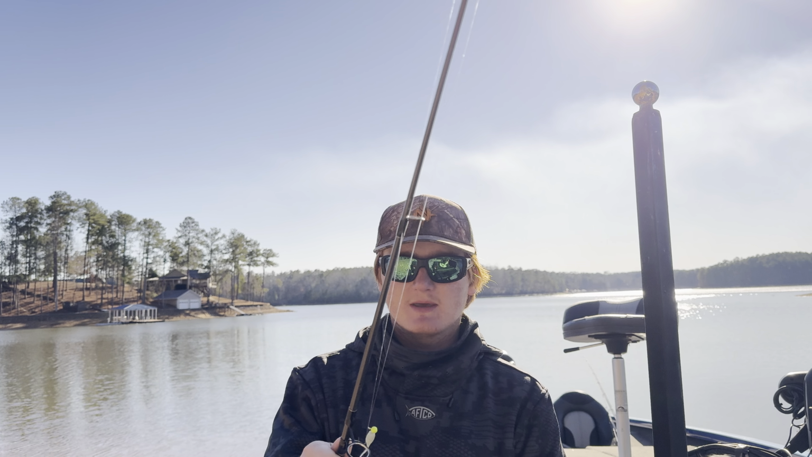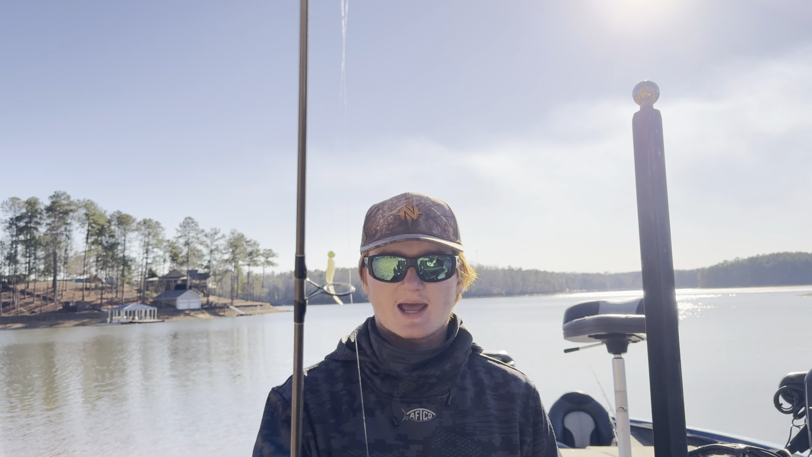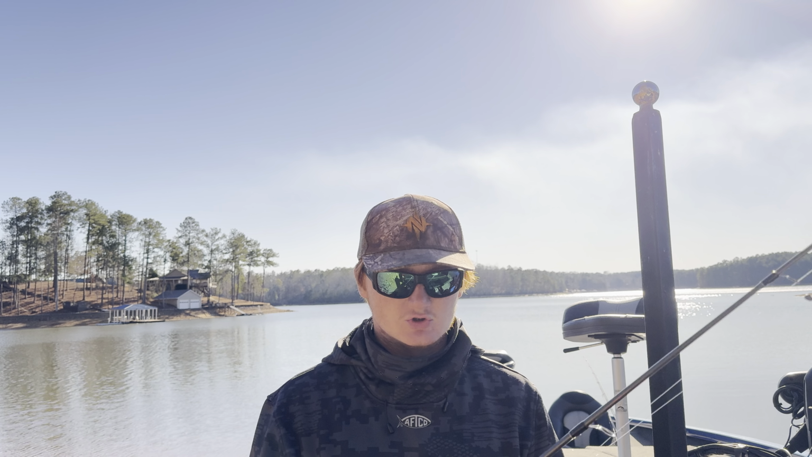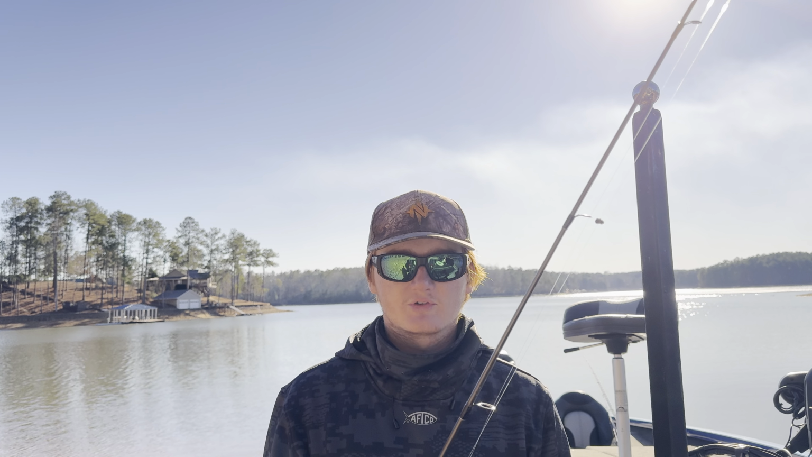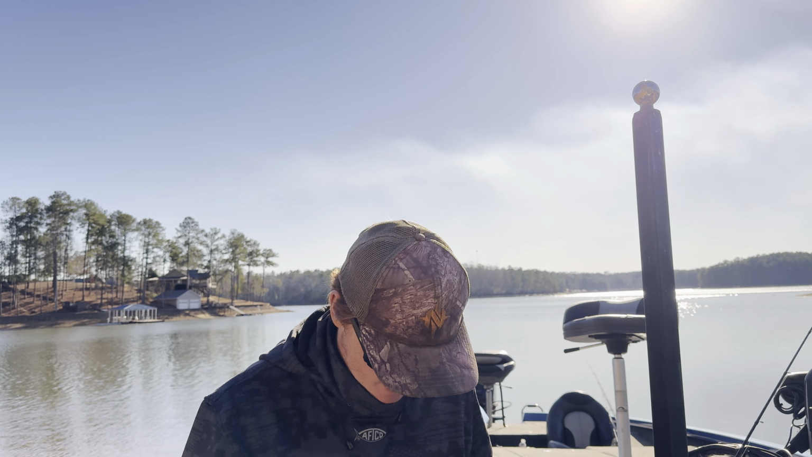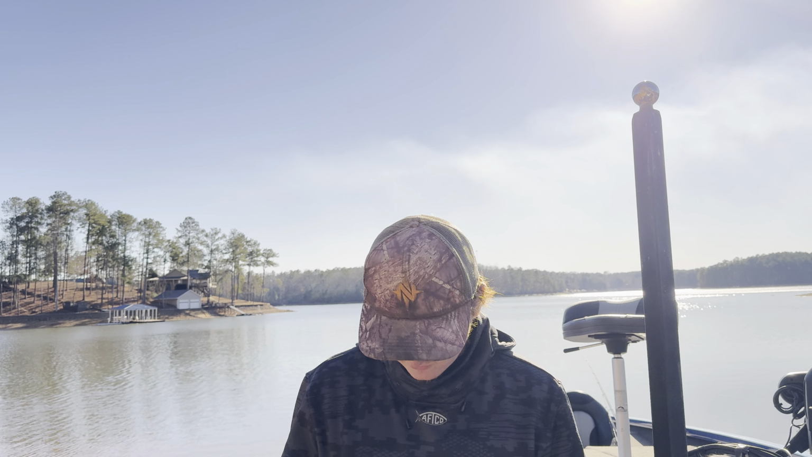But as far as the crappie goes, you just get some kind of shad color jig, find some fish, find some deep fish, and drop it down there to them and work it real slow. You'll get some bites. I'll put a picture up today, we probably caught about 30 keepers today.